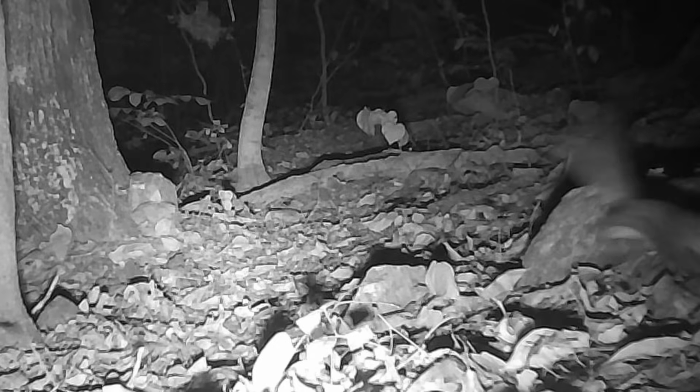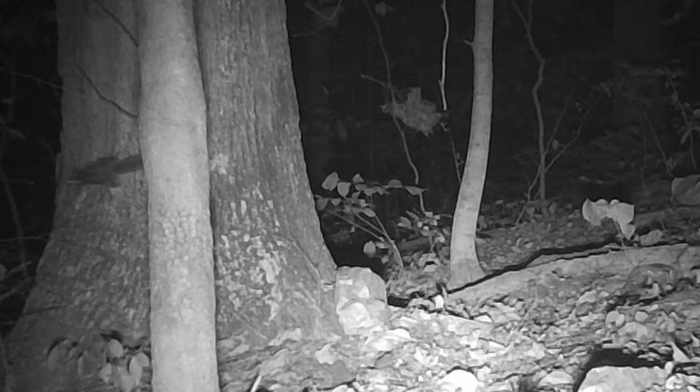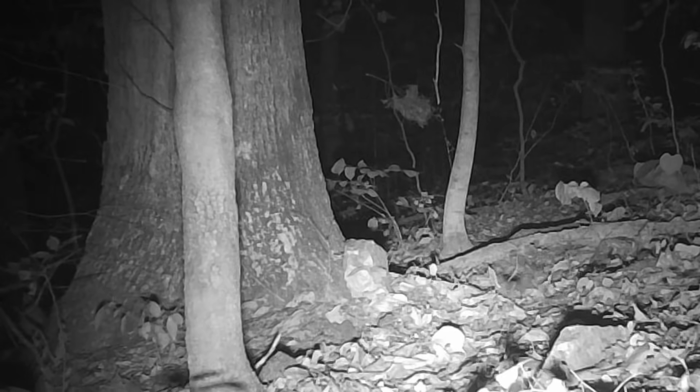And here's some rare pictures again. Got some more little flying squirrel carrying nuts off. They getting ready for winter too. They're fast as lightning, I'm telling you. Here's the best clip I've got of one in a long time. Precious little thing, look at him. Fast too.